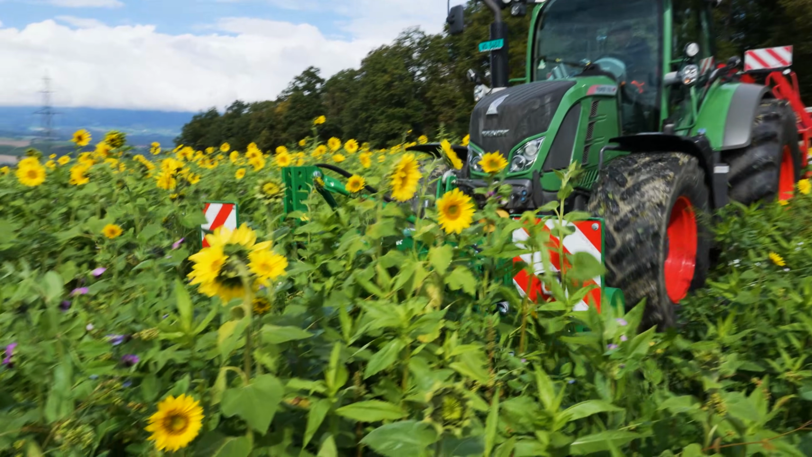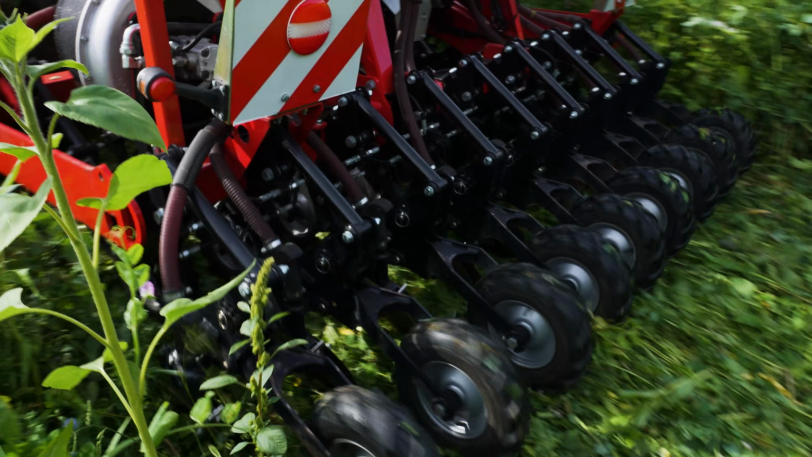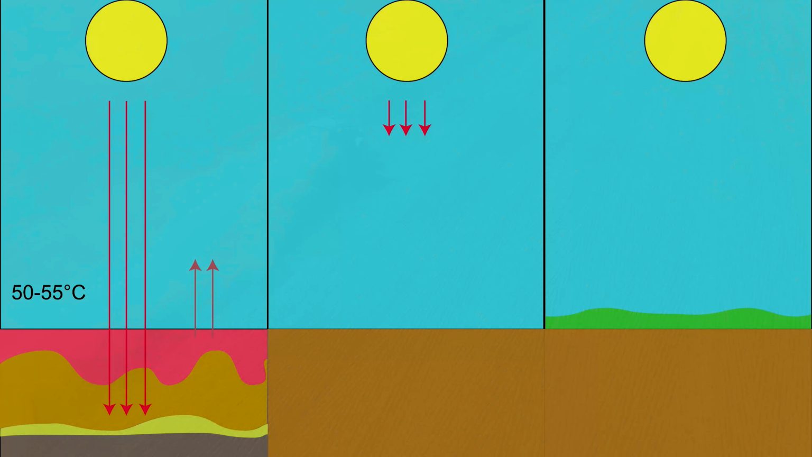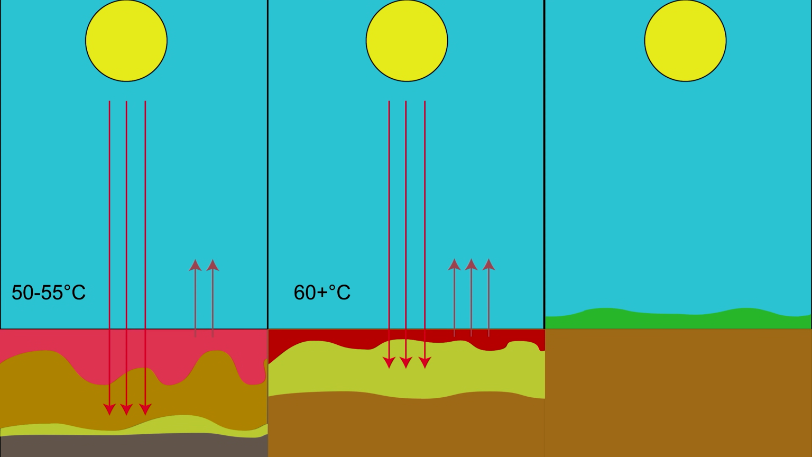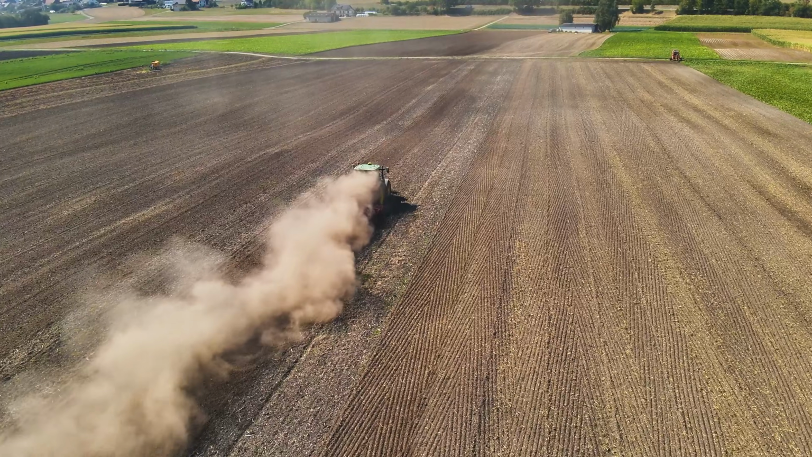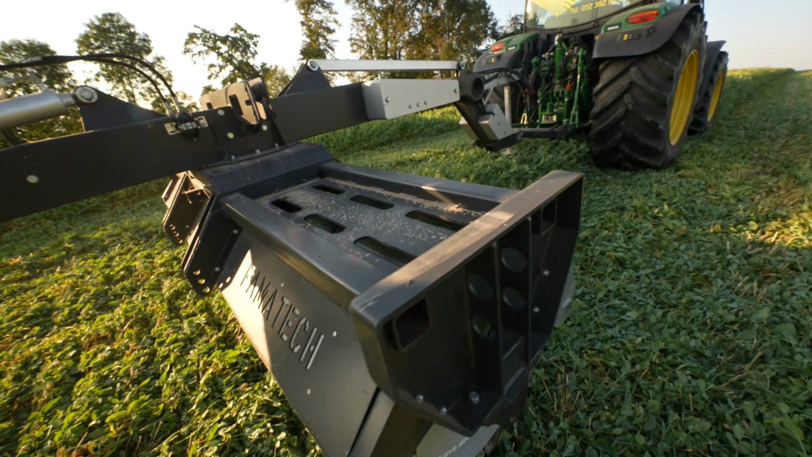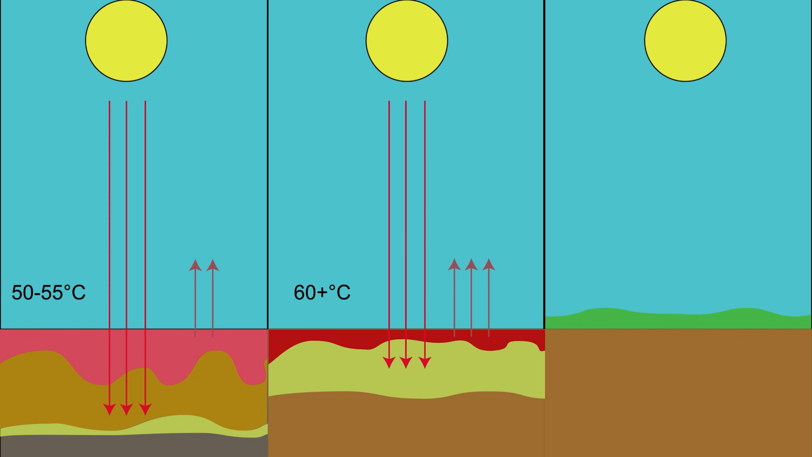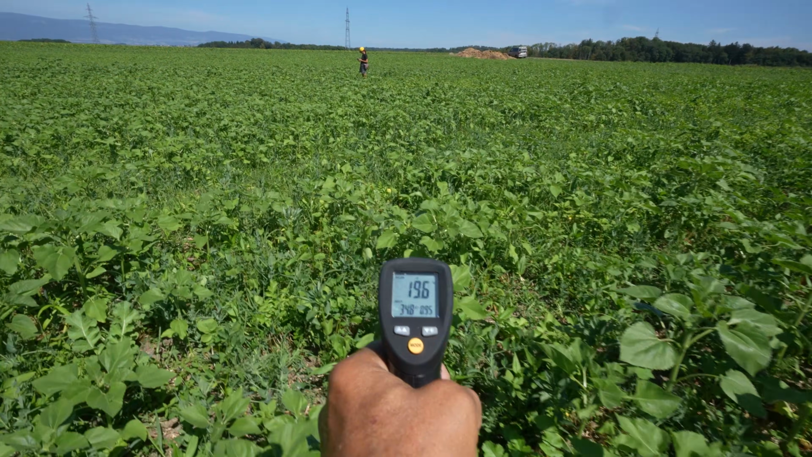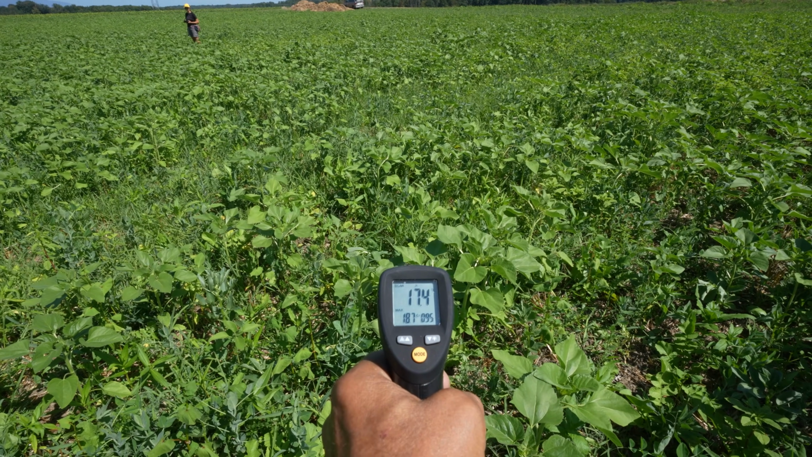Through the summer and into autumn, a dense green manure grows. This is then rolled and immediately resown without further weed control. The difference is considerable. This dusty, dry, hot soil in the summer regenerates with difficulty. Green plants, on the other hand, protect the soil from heat. The plants use the sun's energy for their growth and evaporate water in the process. This cools the surroundings.